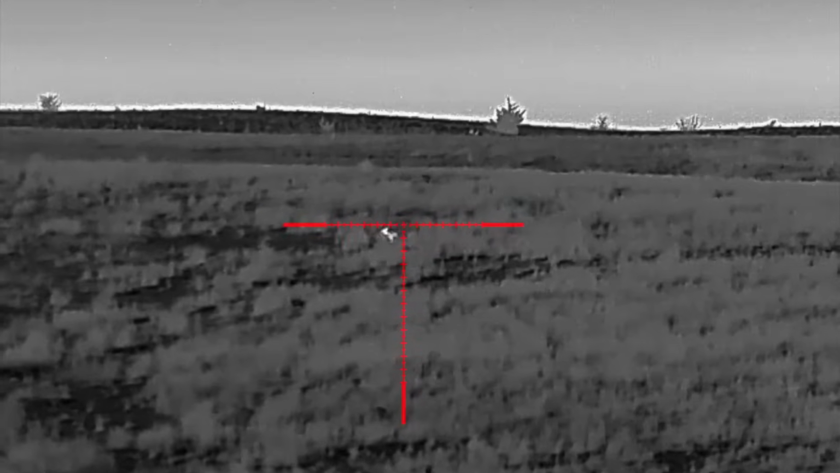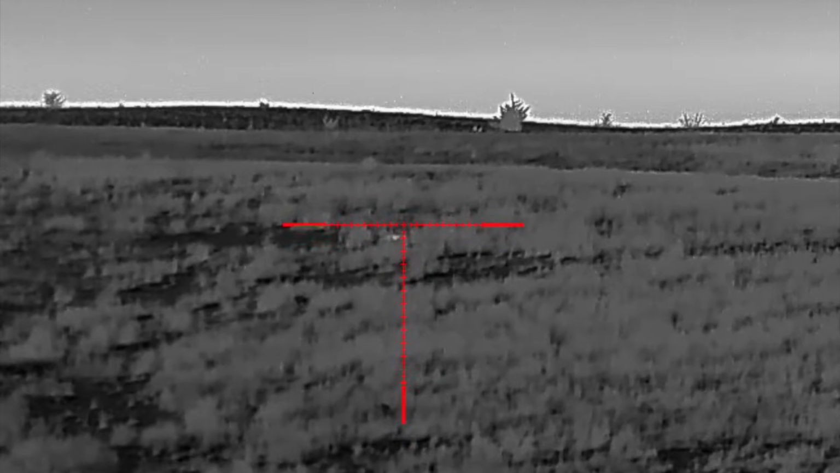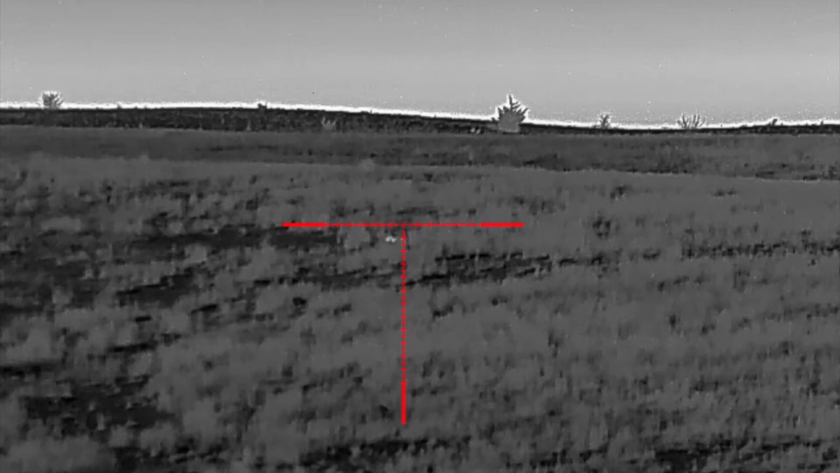We got him spinning. Oh, damn! Come in from the other side. Devastation. Got that all on video.